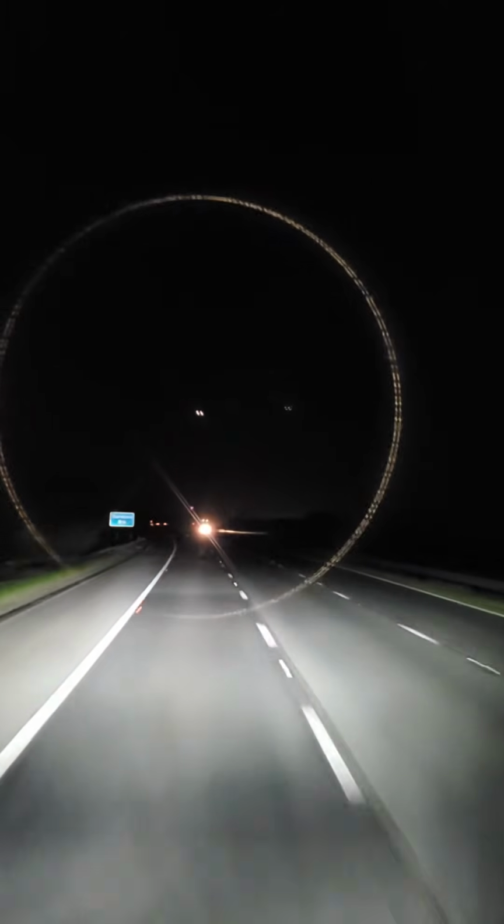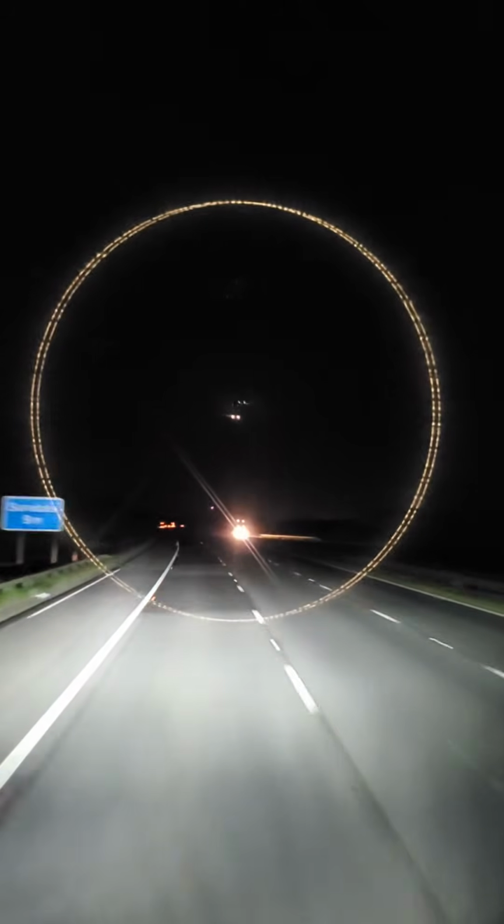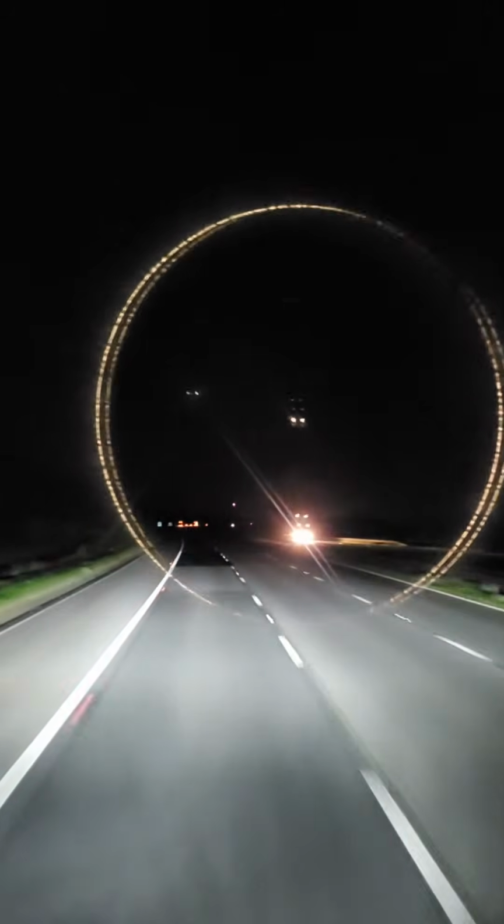You're right, but it varies from lorry to lorry and also from company to company. Some companies might want their lorries to be restricted to 50 miles an hour. Other companies might want it restricted at 56 miles an hour. It depends on the company.